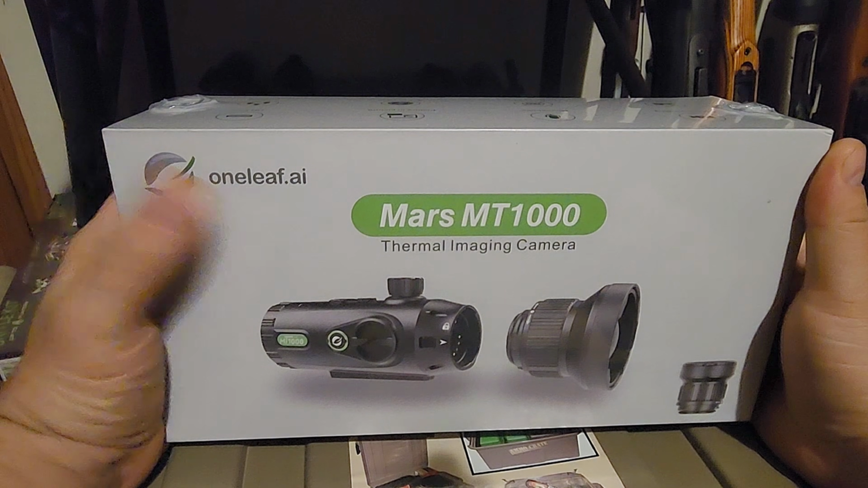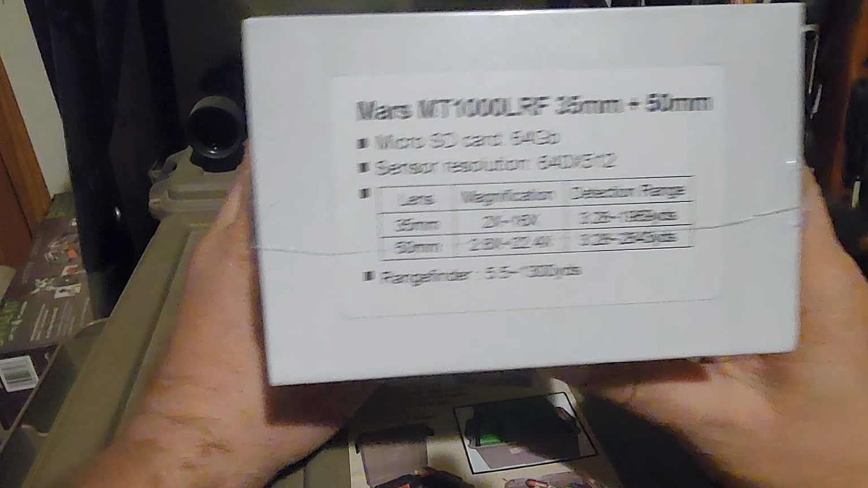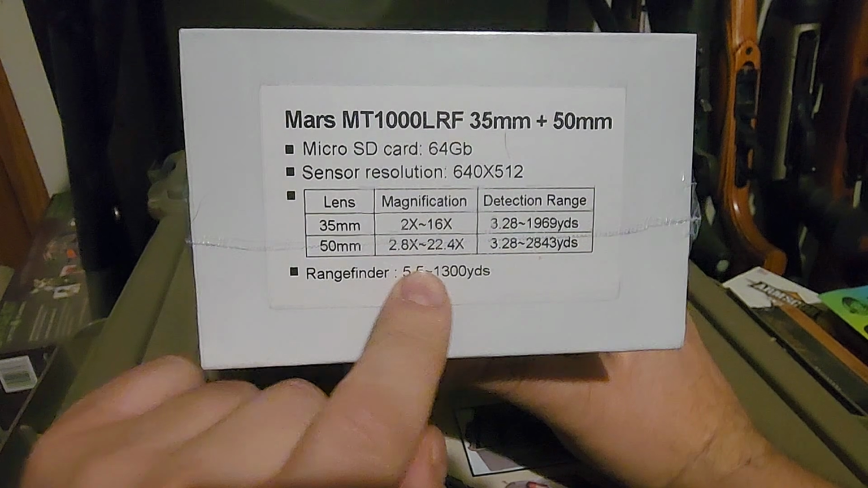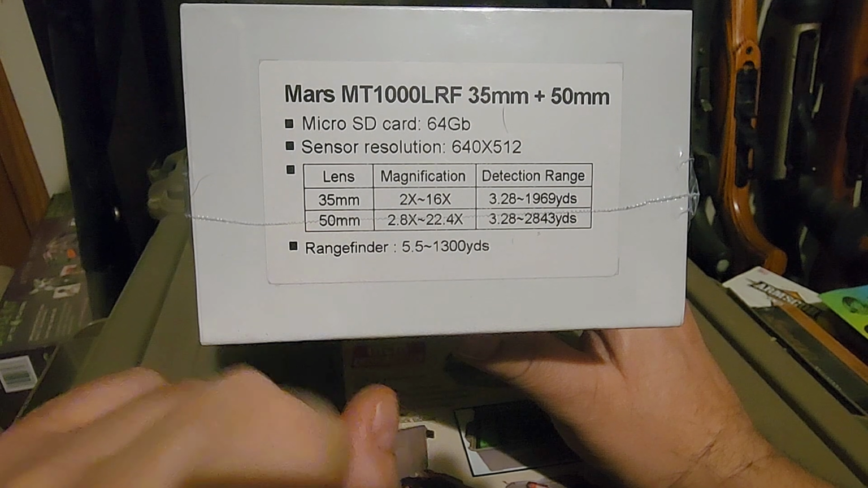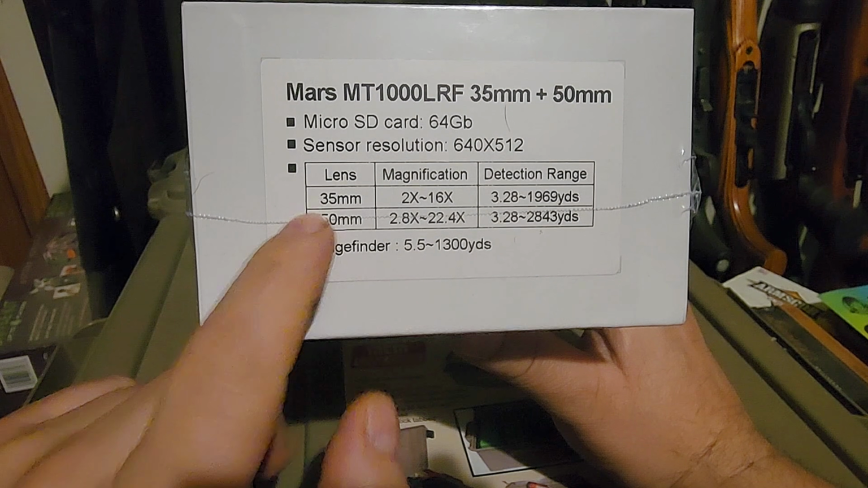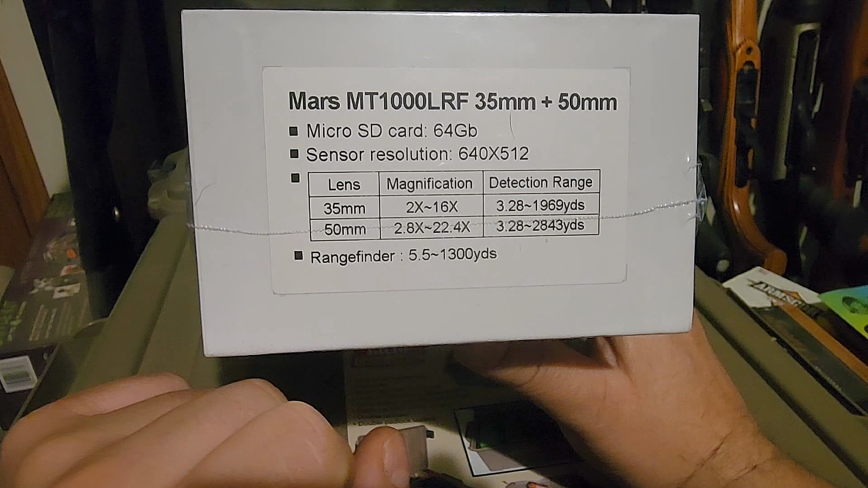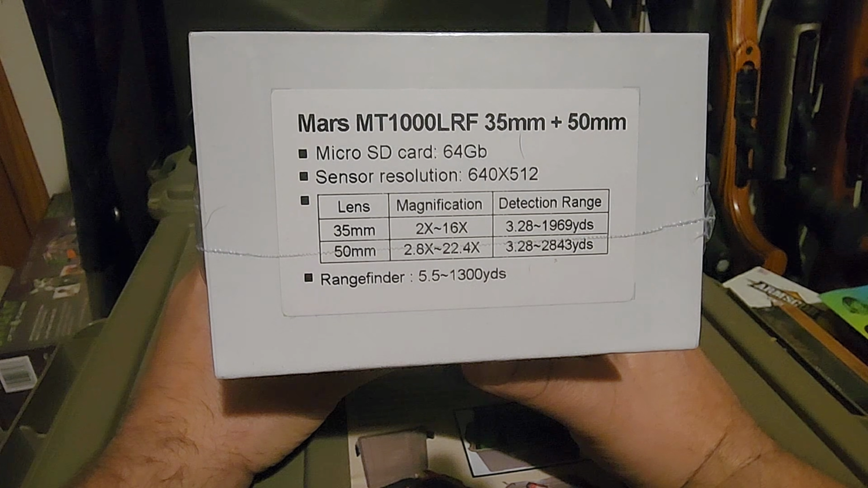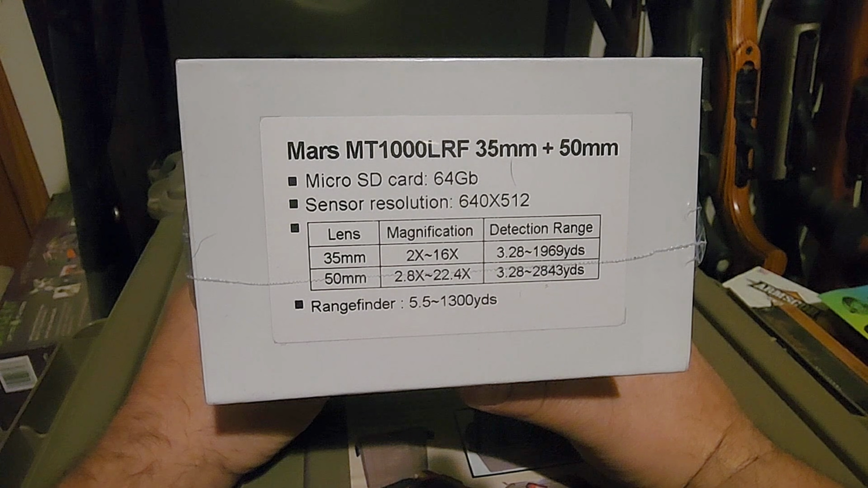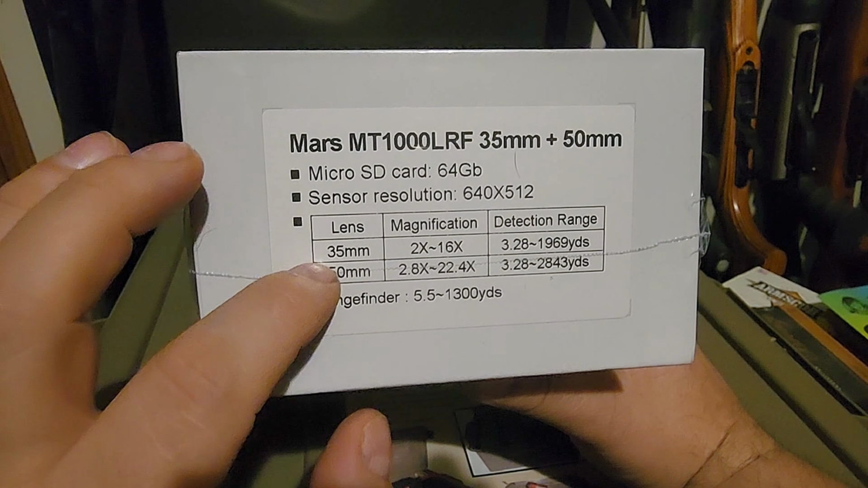So this is by OneLeaf, as you can see there, Mars MT1000. I got pretty much all the options here with this one. I got the optional rangefinder, at least I believe that's optional. The lenses are definitely optional because you can order it with just the 35 or the 50. I think I've seen something about 70 millimeter possibly in the works. You know, pick your SD card size there because you can record with it. But we got an SD card in here with this one.